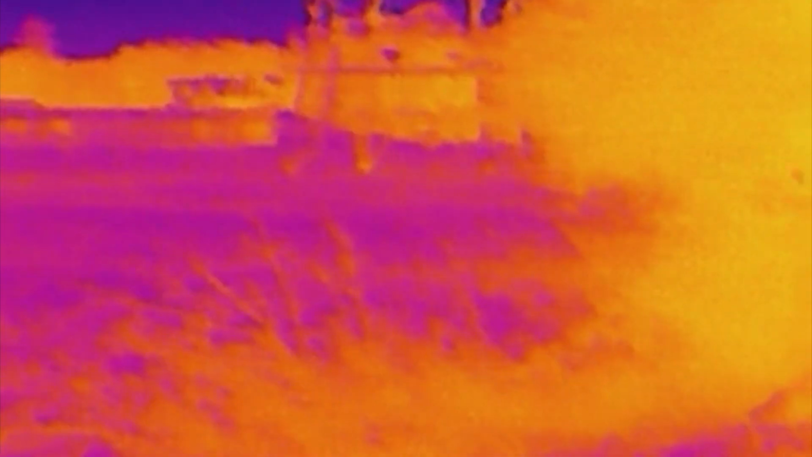Now we've clicked into the fusion mode, as you can see. This is red hot, so if there was anything that was super bright, it would outline it or fill it with a red colour. And back to the normal white hot.